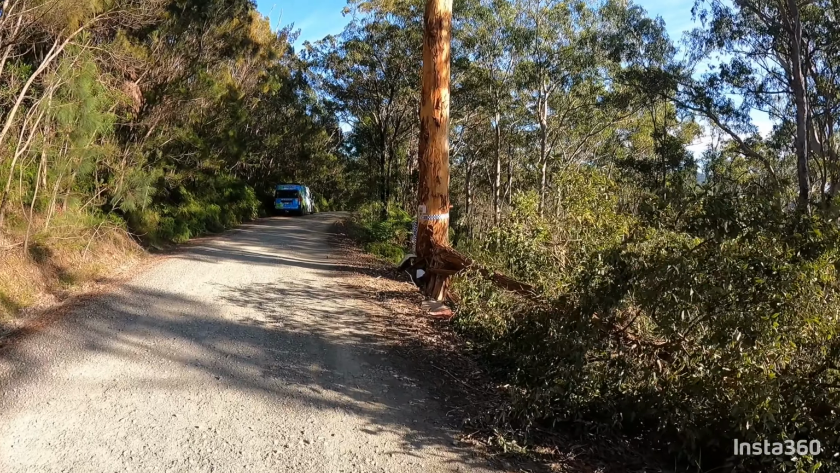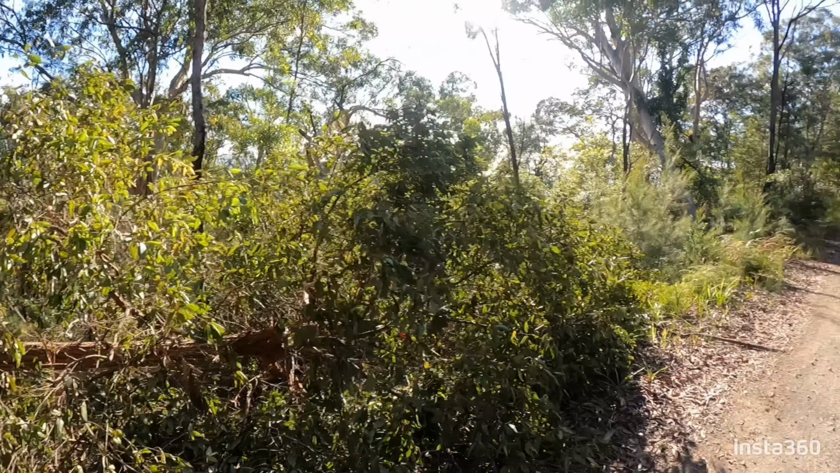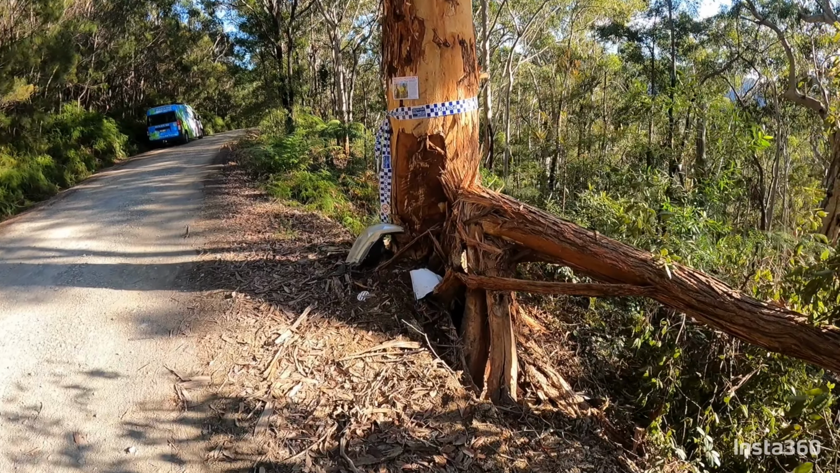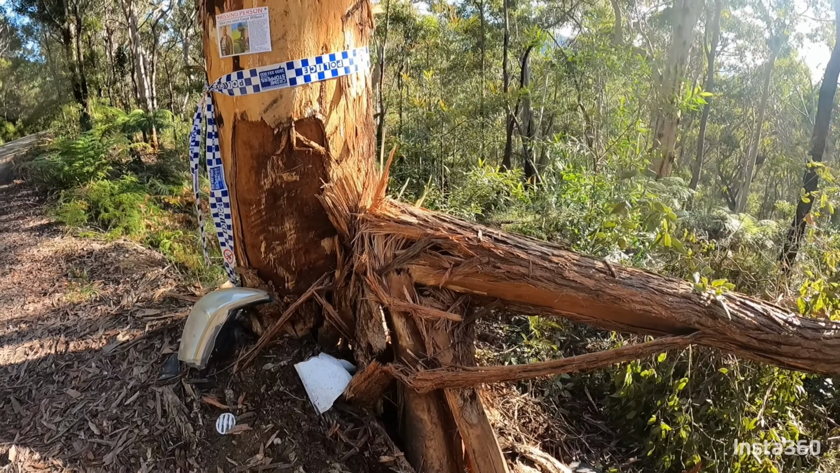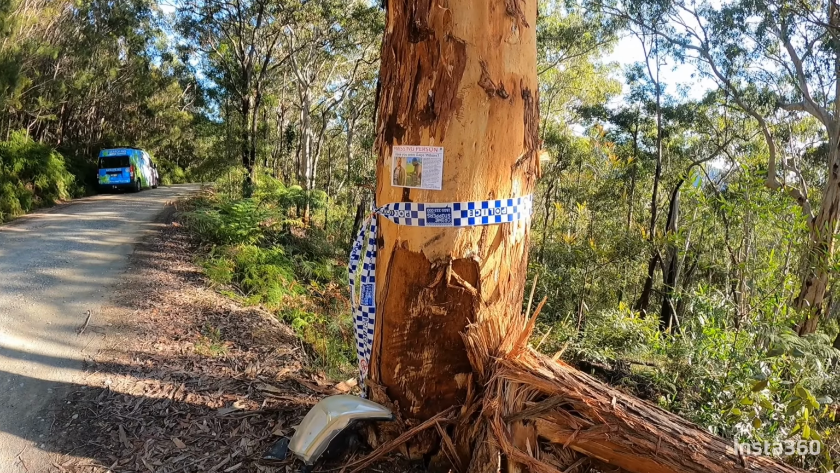So this is the location where the car was found. The family's put up a poster here, but yeah, obviously the vehicle's come from that direction at some speed, and it's collided with, yeah, probably a 25 centimetre round across tree there. It's fallen and taken some good bark off.